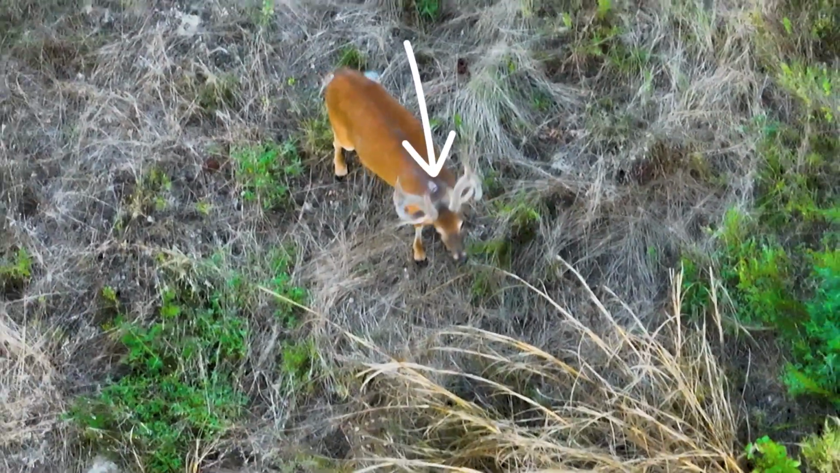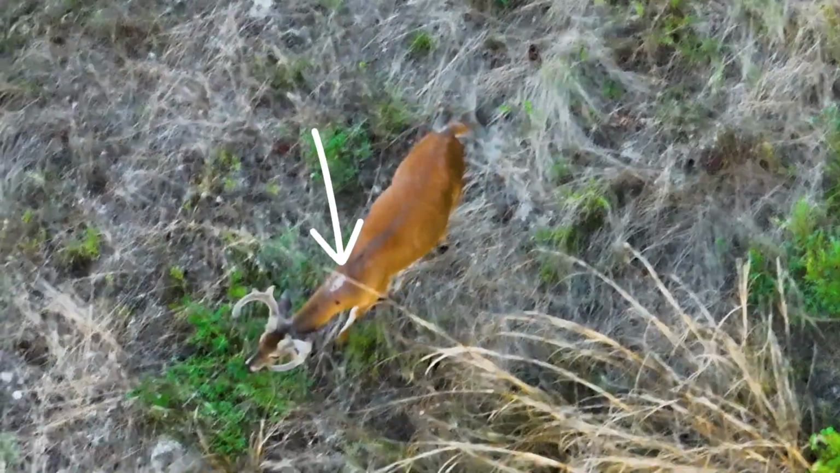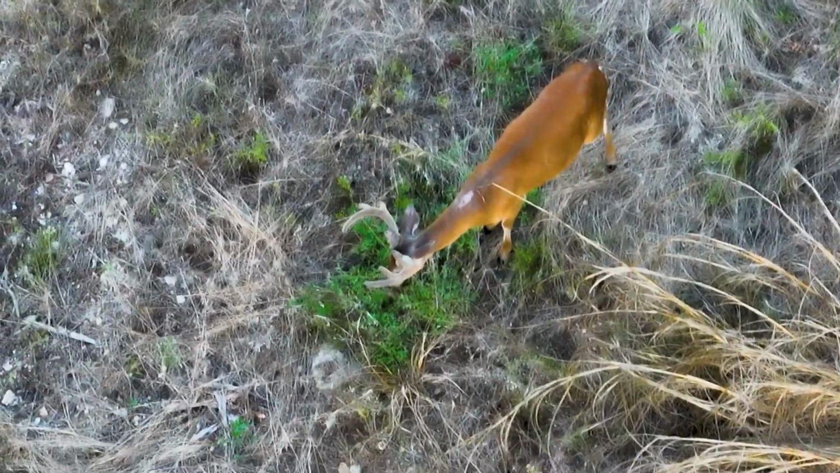That's where ticks have been rubbing on them. See that real bright spot? That's raw, where they've been taking their antlers and trying to get ticks off their neck right there.